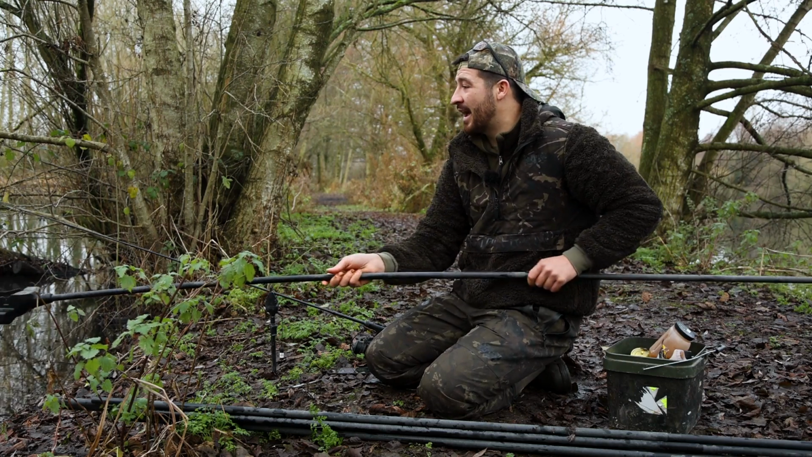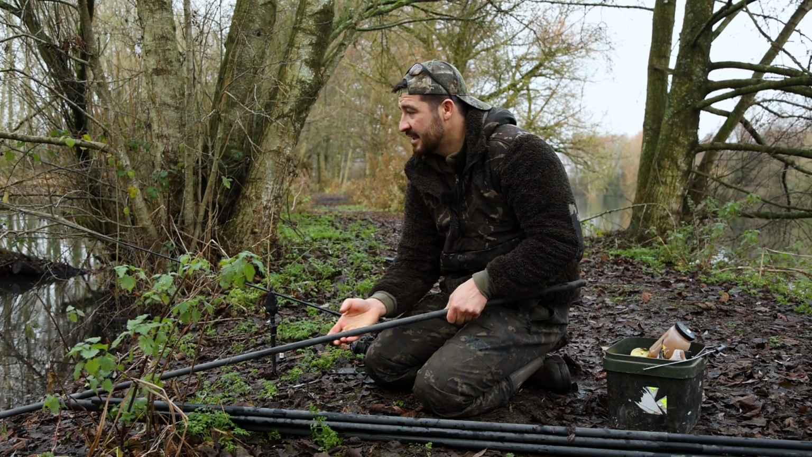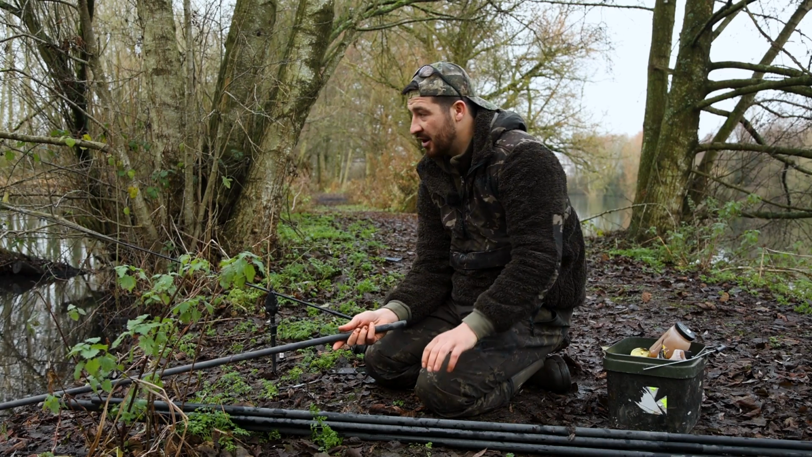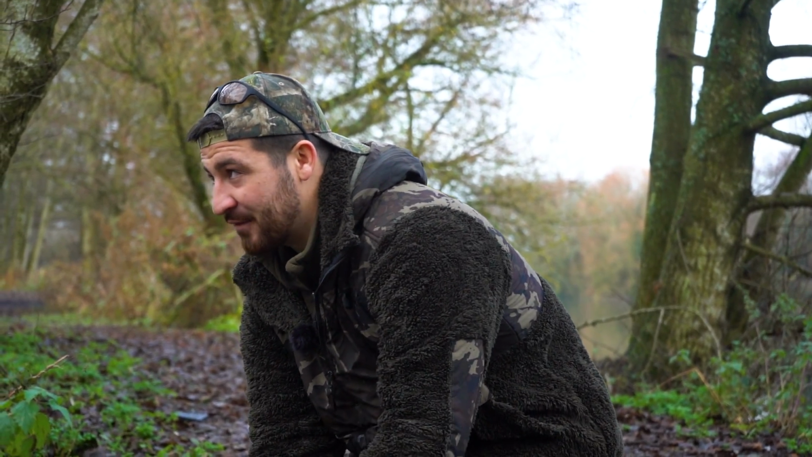I've got an area where I want to present it. I know that there's some fish there. I put a little bit of bait in yesterday. So I know where I want to go for, but I've also got an idea of exactly what I'm looking for on the lake bed.